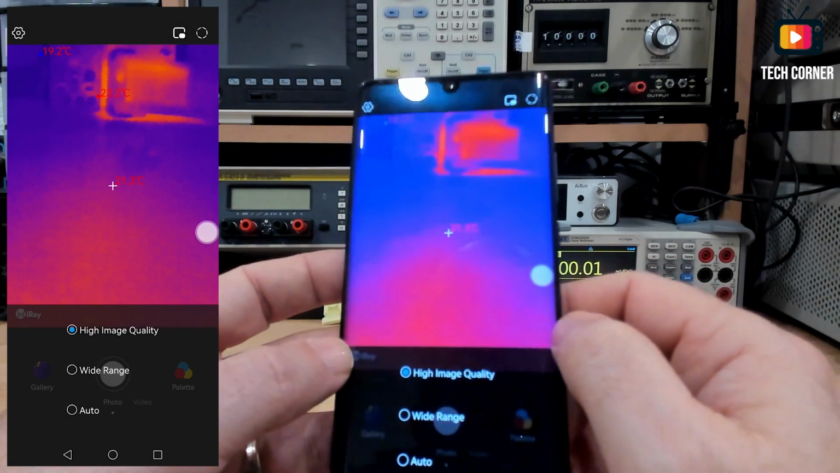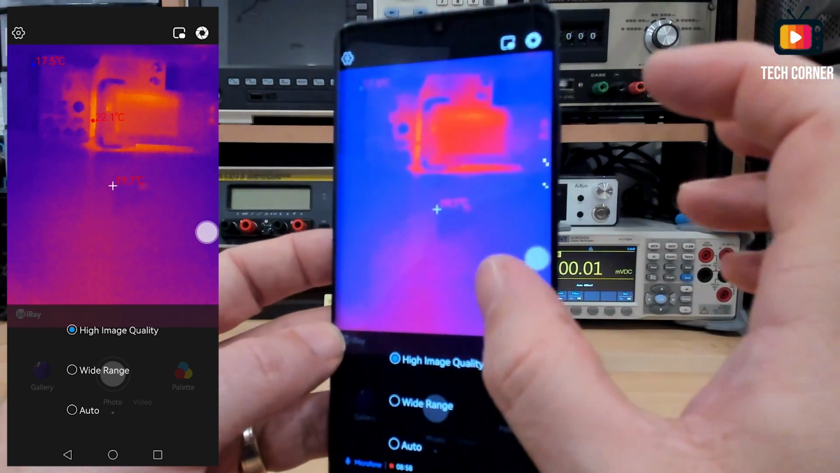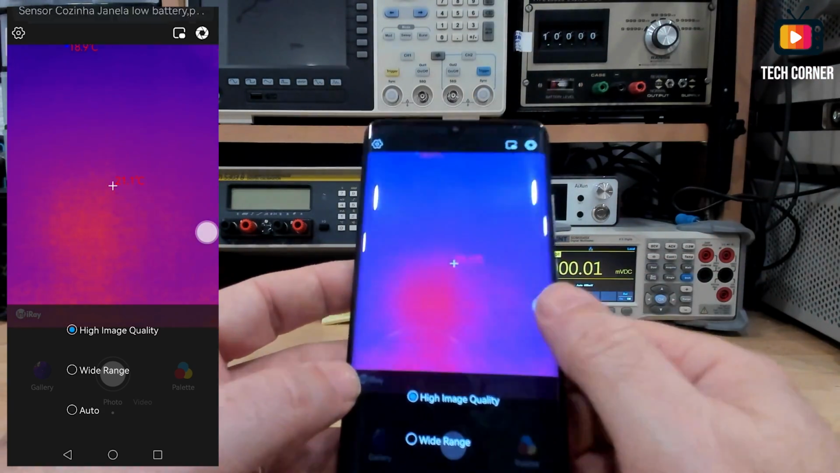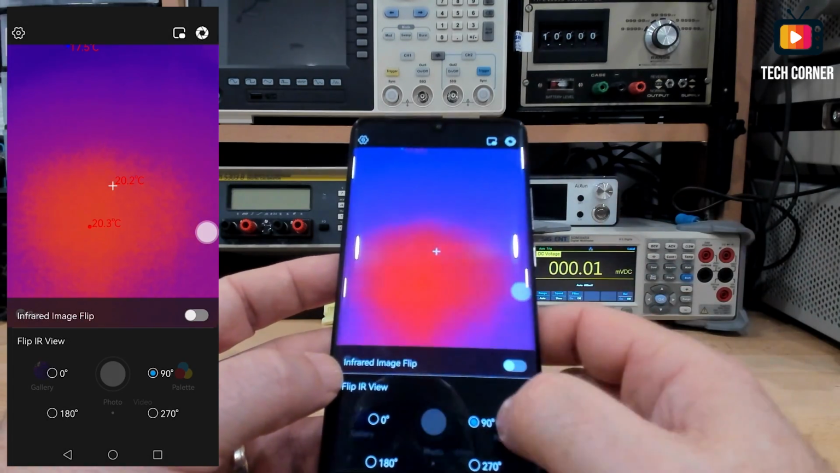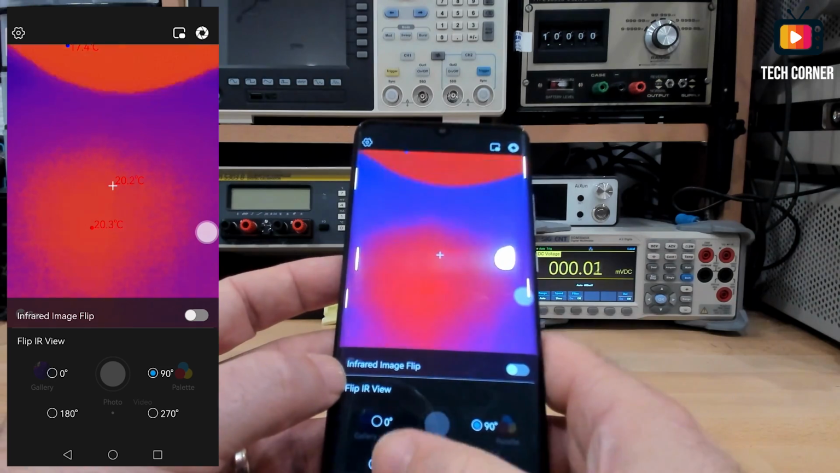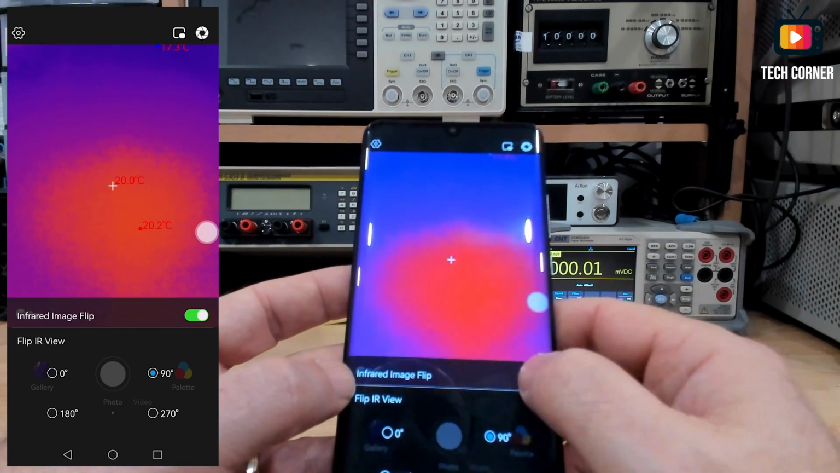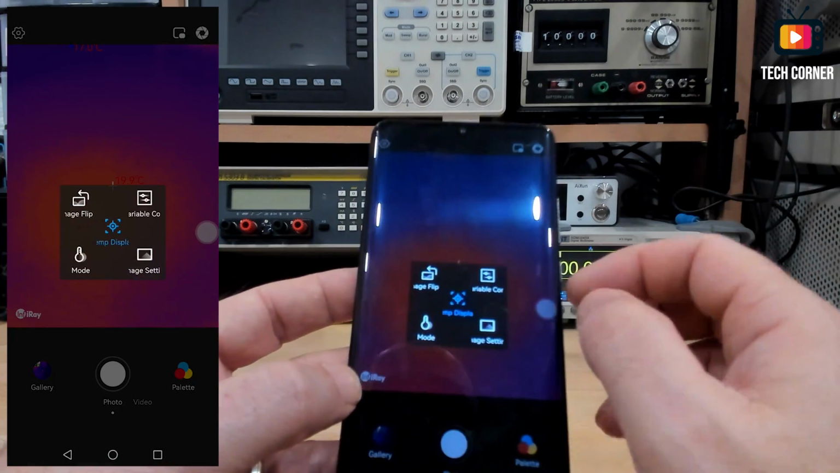Okay, so as you can see, the degree is less, but it accentuates the image. Other than that, we can also flip the image 0 degrees, 90 degrees, 270 degrees, or 180 degrees. Okay, you can do an infrared image flip like a mirror.